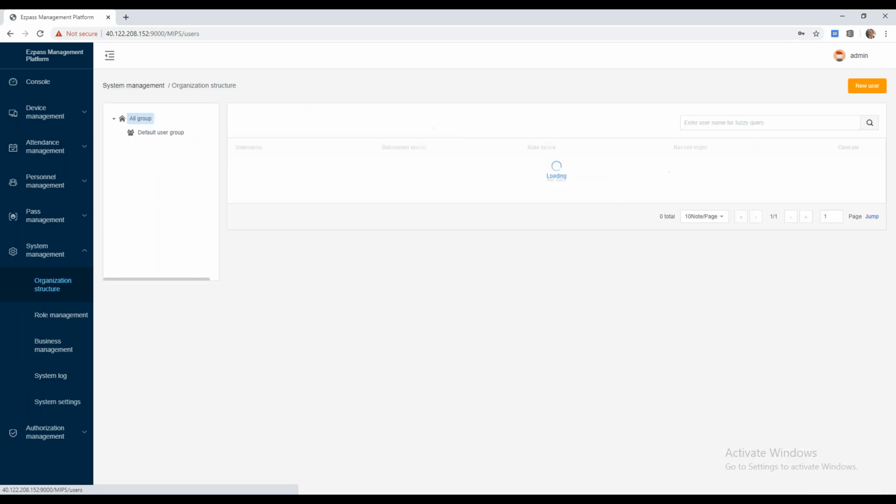A few other features, without getting too deep in the weeds with this software, which is very helpful from an IT management perspective, is we can create different usernames. So we can start delegating permissions, rights, and access into the software that I'm showing you here. So maybe you have a front desk person who you want to manage that front desk door and that specific device with maybe limited access to features.